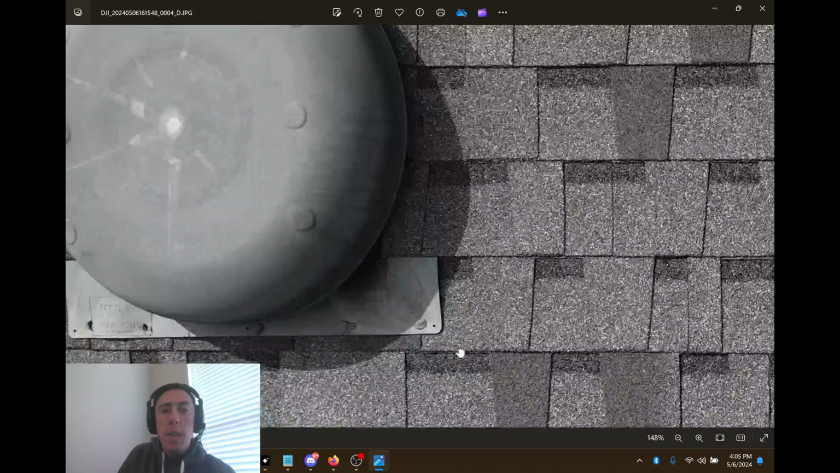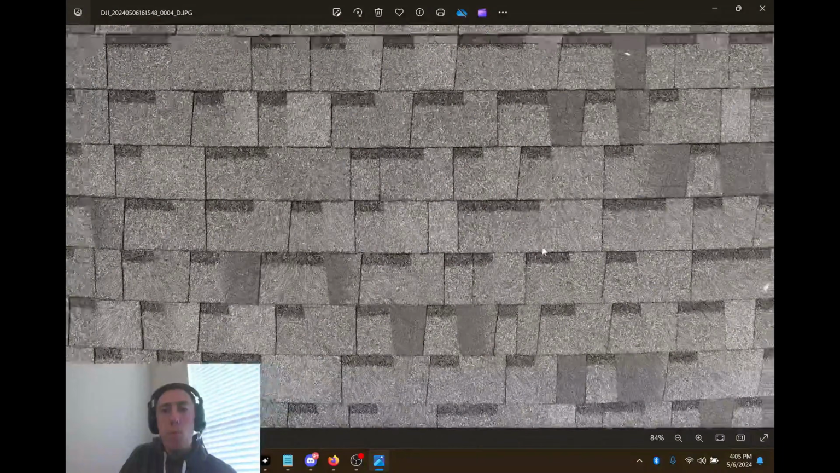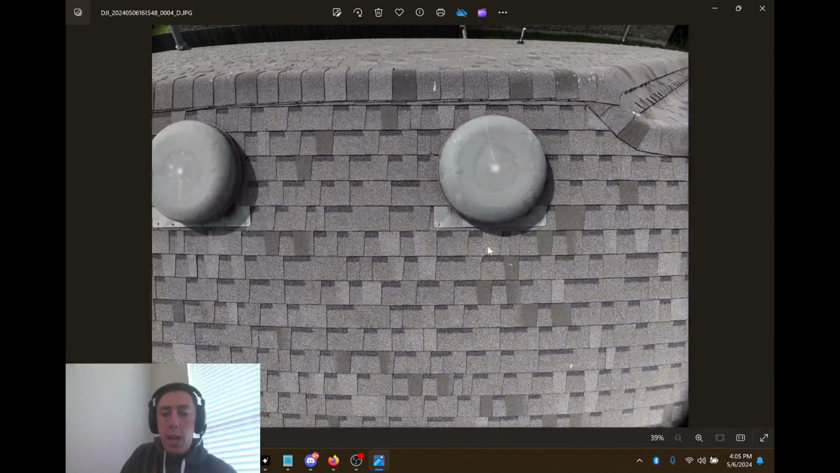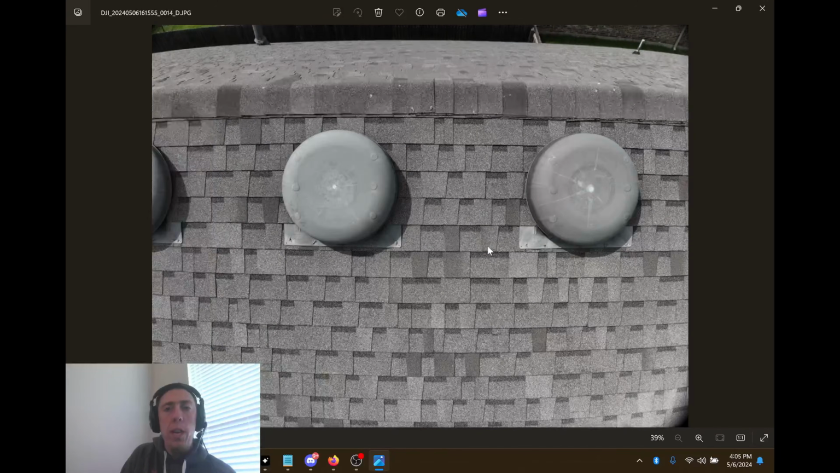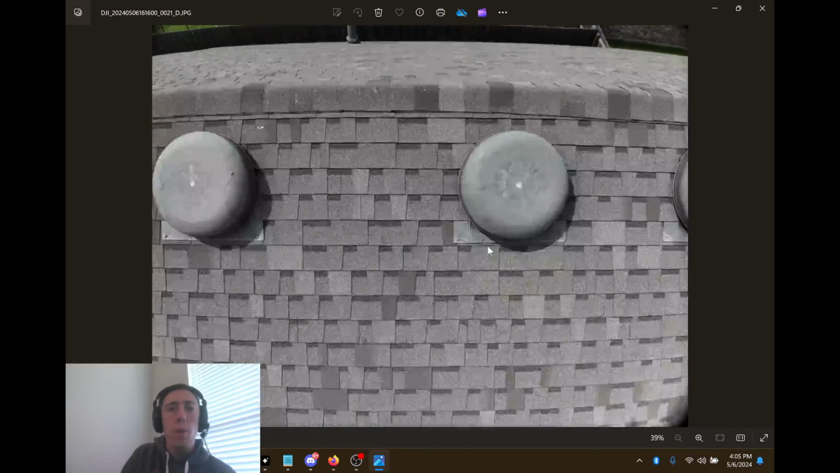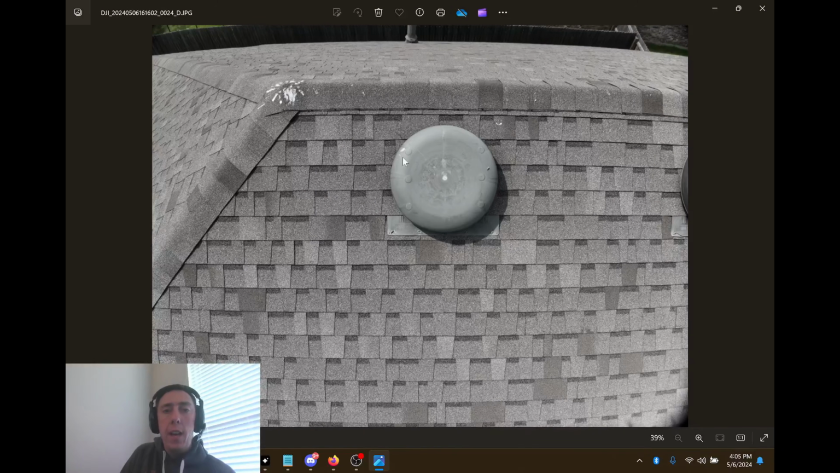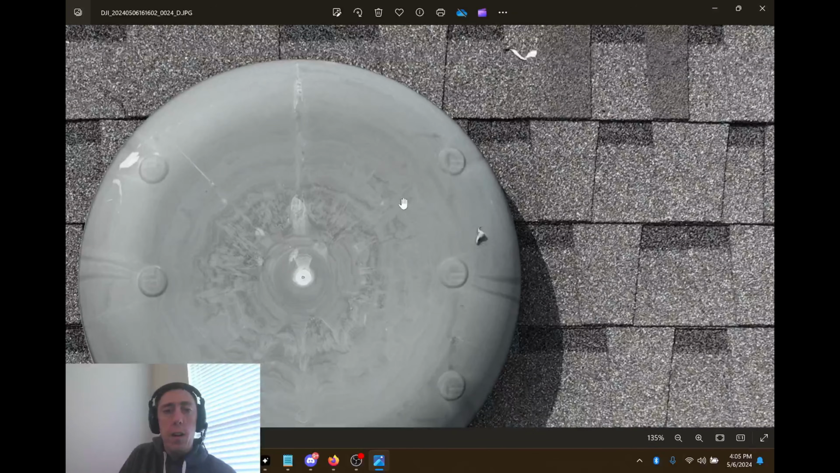And remember, it takes a photo every 0.6 seconds. Every 0.6 seconds it takes a photo. And then all we got to do is just keep going over, and you can see how quickly it takes a photo. We were not going slow when we were taking these photos. We're just zooming across, and it can still get this extreme detail. So really, it's phenomenal, right?